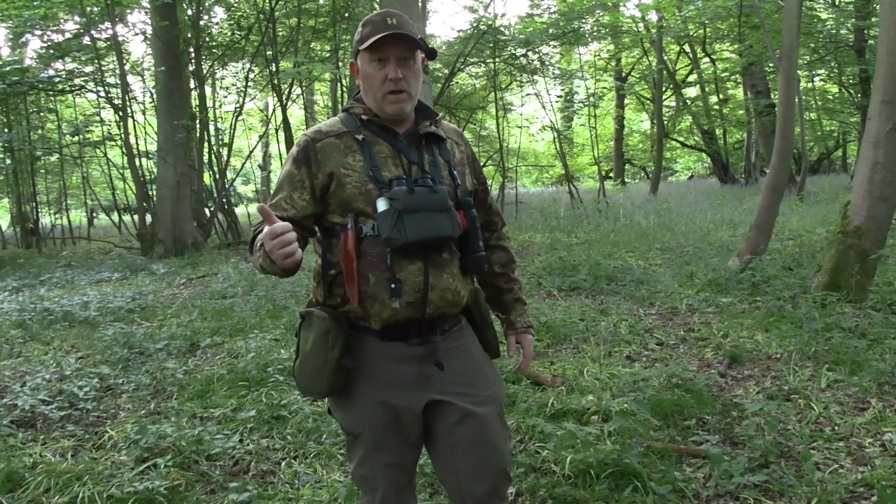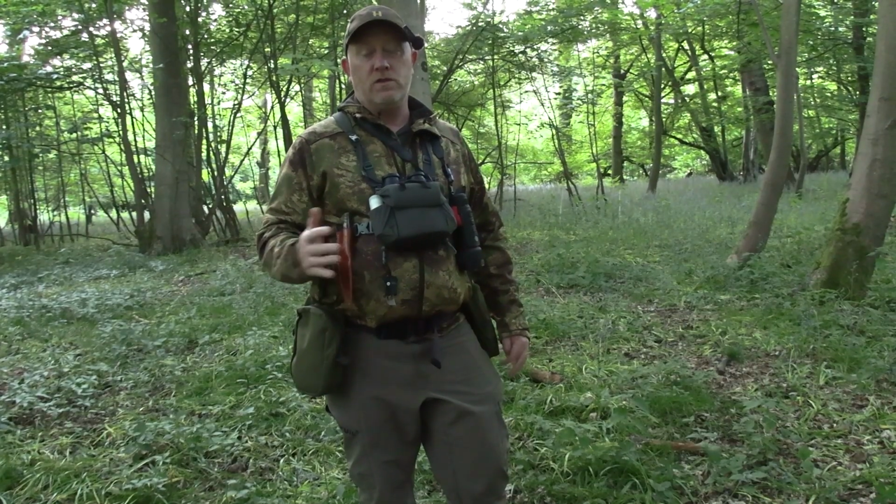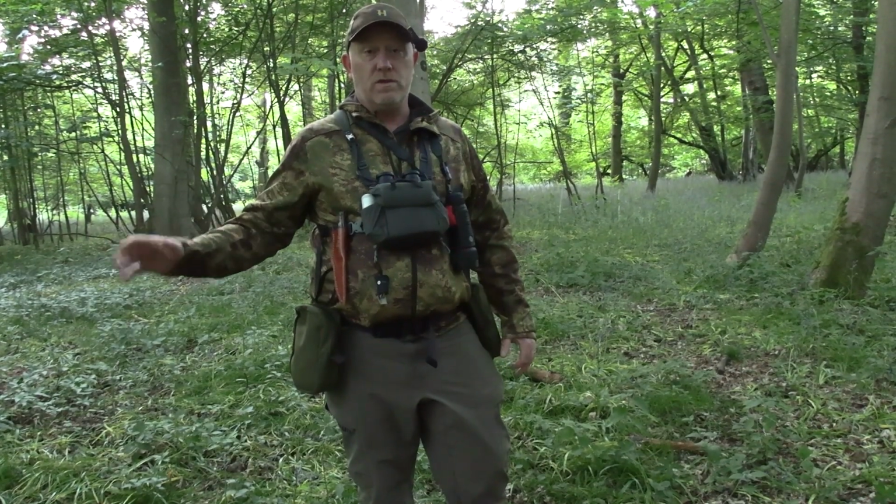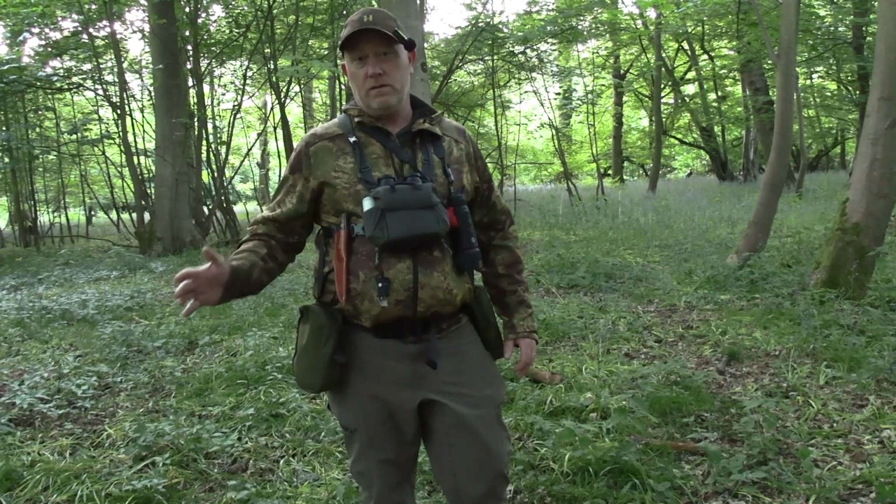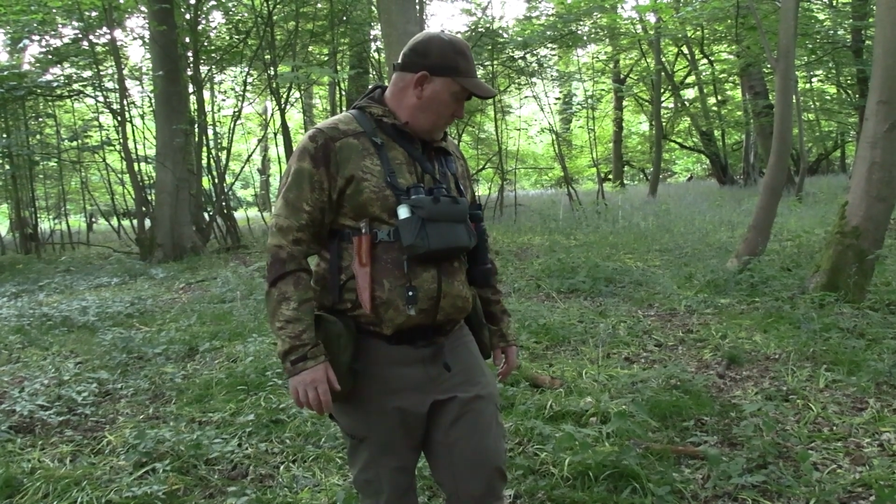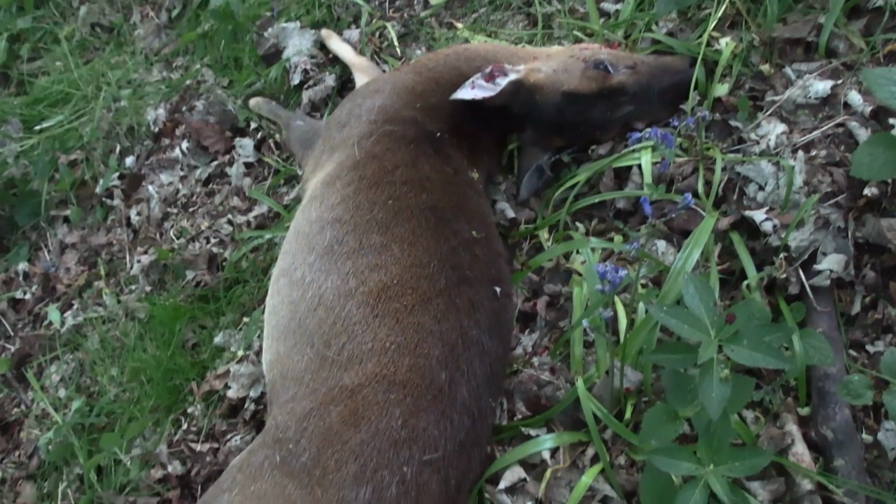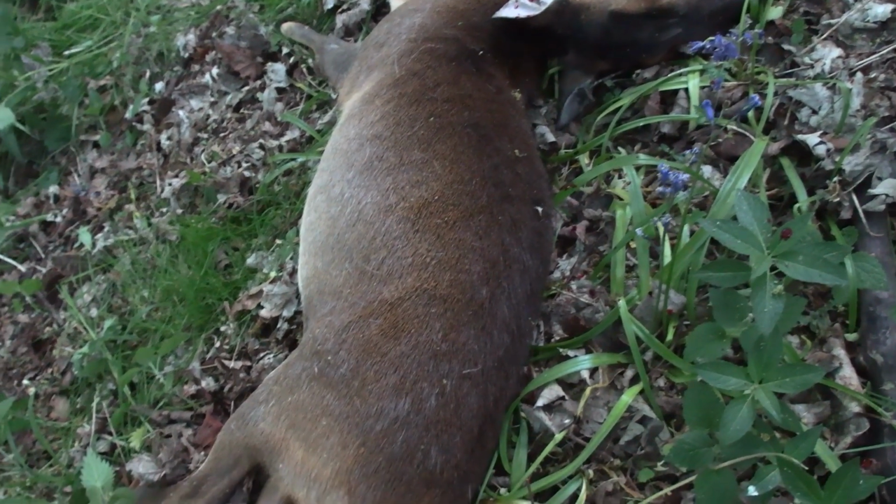You also find if you've got a female with a male, you don't really want to be shooting those, because if she's in estrus, it means she's only just recently given birth. So the whole thing, you don't want to be orphaning that youngster. But no, she's a nice fat one, quite an older one, so yeah, a good one to take out.